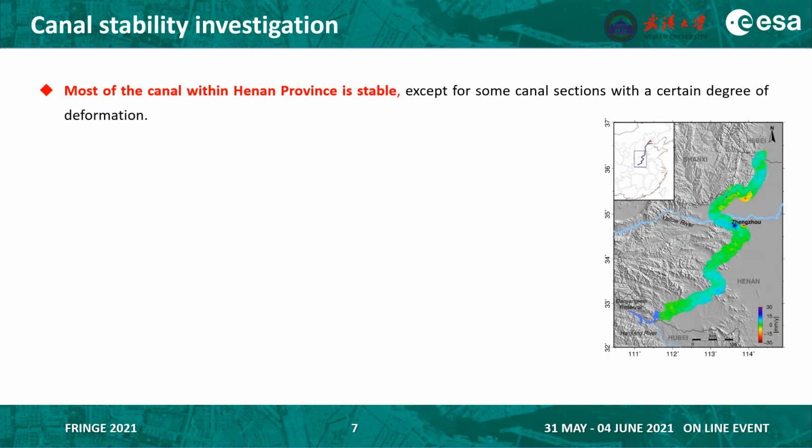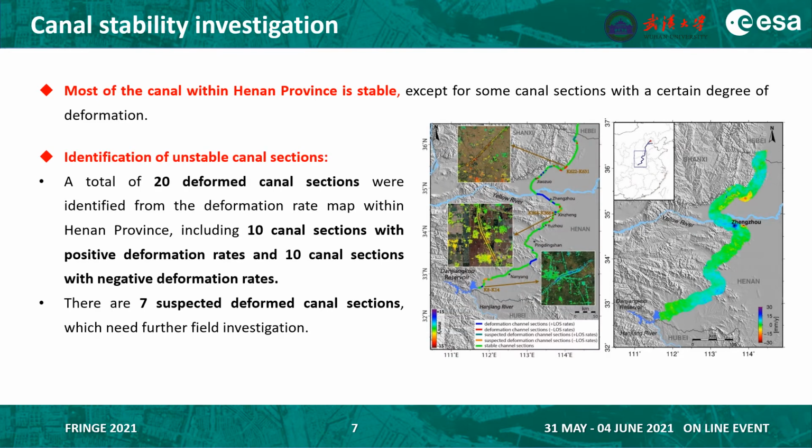According to our results, most of the canal within Henan province is stable, except for some canal sections. From the large-scale deformation rate map, we identified 20 deformed canal sections and 7 suspected deformed canal sections.